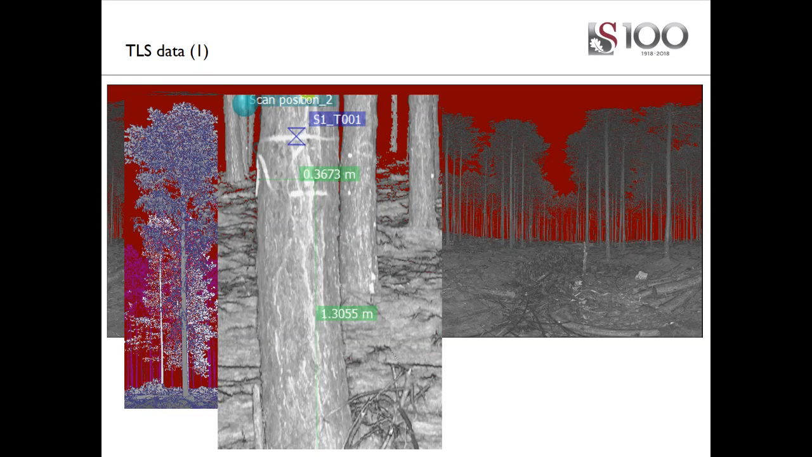This is an example of what you get from the scan. This is tree number 1. The numbers were marked with fluorescent paint, white or yellow, on the tree. And at this specific position, you can measure in the scanning software the diameter or the height of the tree. This is at 1.3 meters above ground height, so at DBH, the measurement is 36 centimeters of tree diameter at this specific position. You can also see in the background there's tree number 6, as well as tree number 10 or something in the background there.